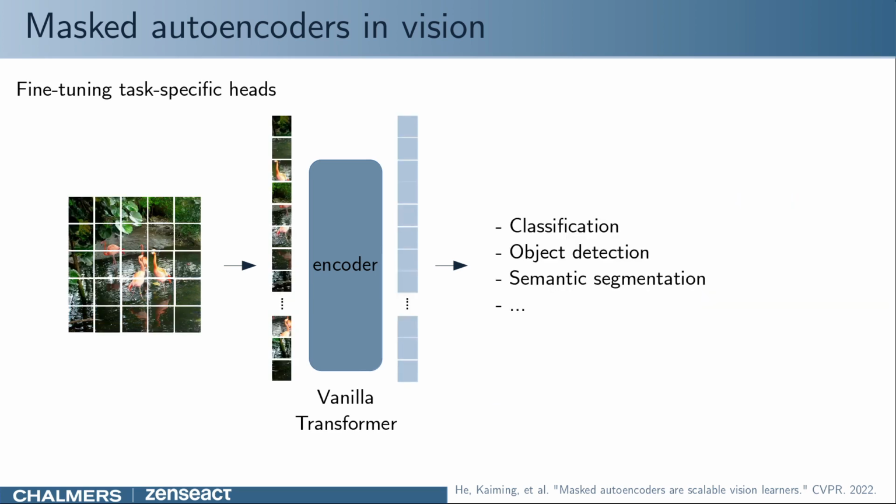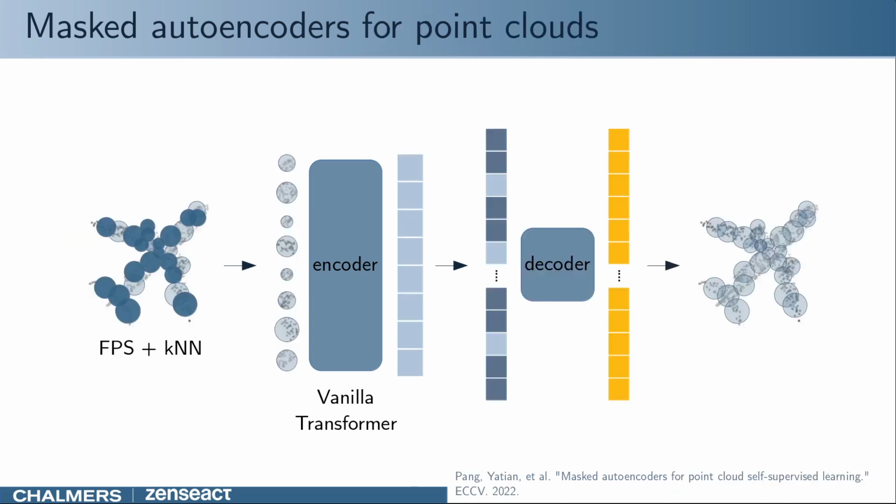After pre-training, the encoder can be used on unmasked images and fine-tuned for different tasks. MAE's effectiveness has been shown for classification, object detection, and so on. Multiple approaches have applied the MAE method to point clouds. By combining furthest point sampling and k-nearest neighbor, the point clouds are divided into clusters of equally many points. The reconstruction consists of predicting point locations within each cluster. The other aspects of MAE remain the same.